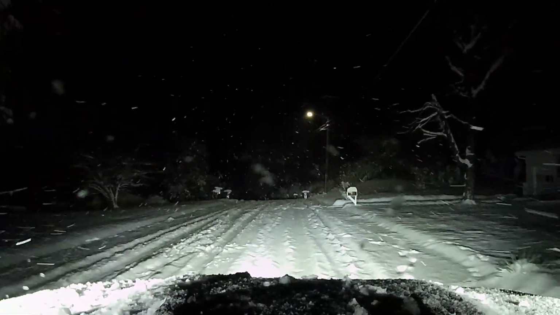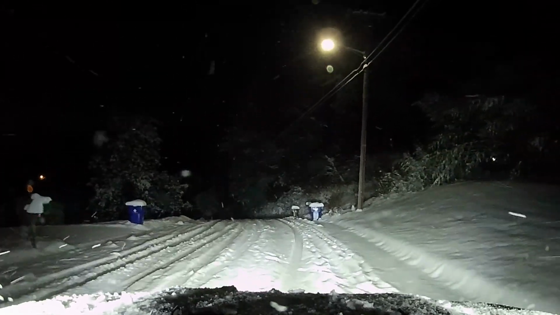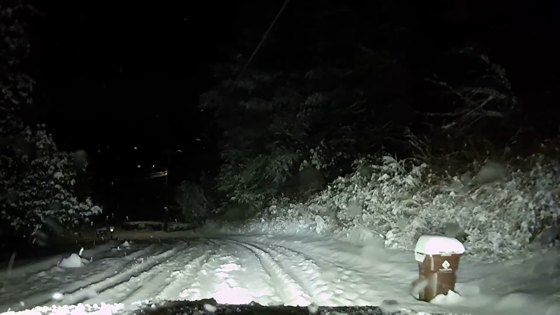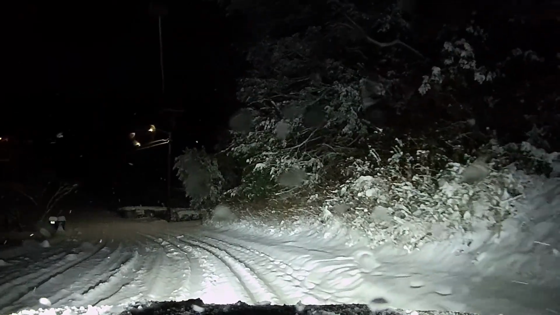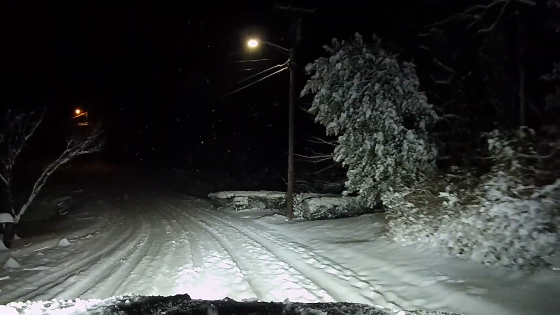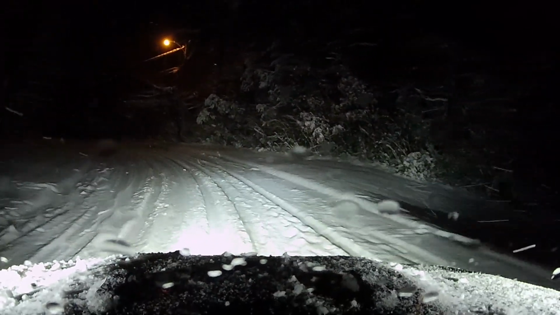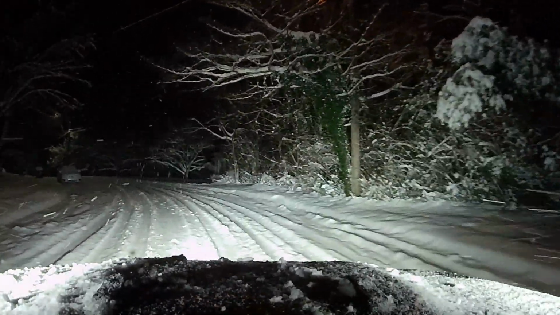I don't suppose that we'll be seeing a lot of people on the road, but we'll see. You can see that these roads are completely covered now. Earlier today, there were some ruts where people were driving that were actually a little bit more slush than anything, but now you can see that they are definitely just snow-covered roads. So it looks like there may have been a couple people that were able to get out of here today, but still got some people down here.